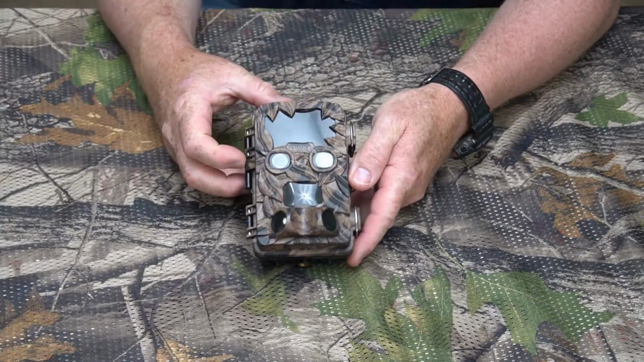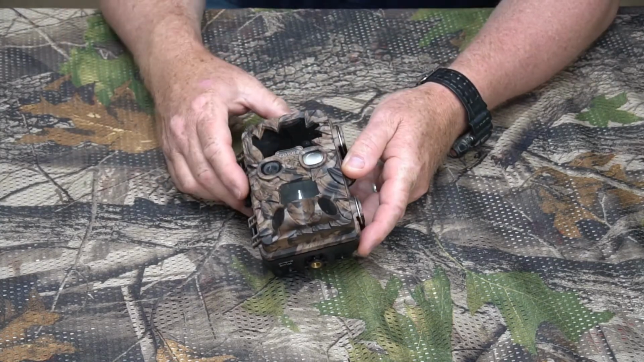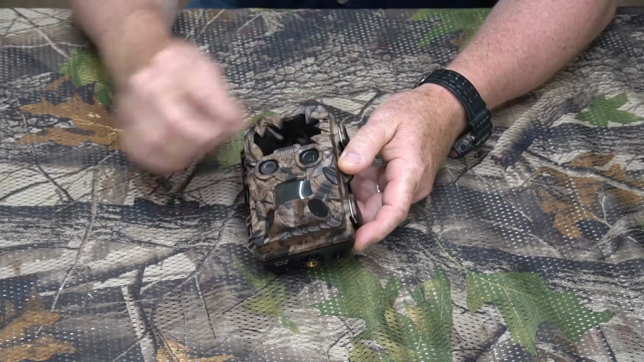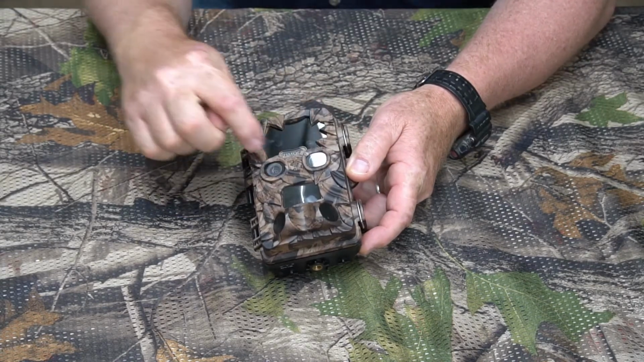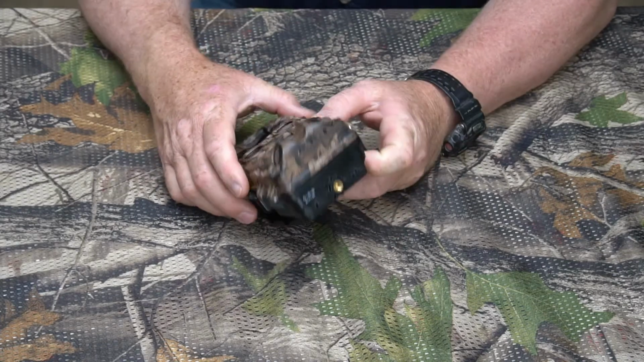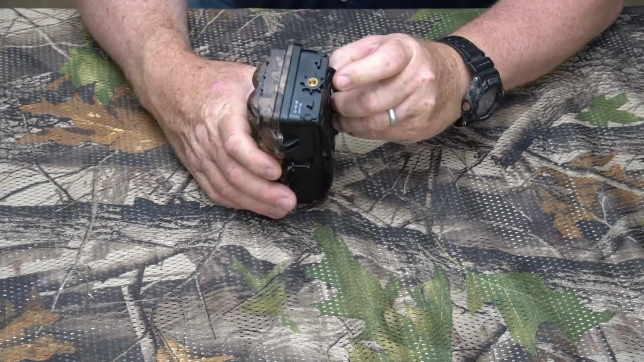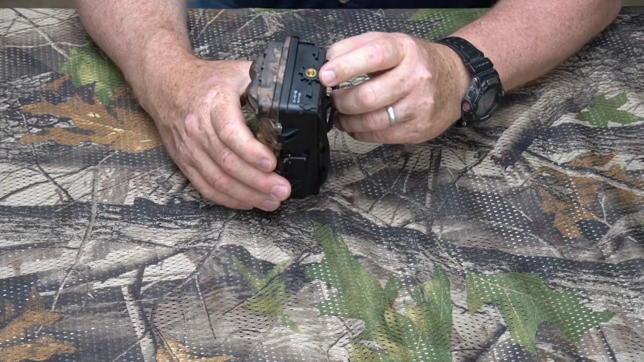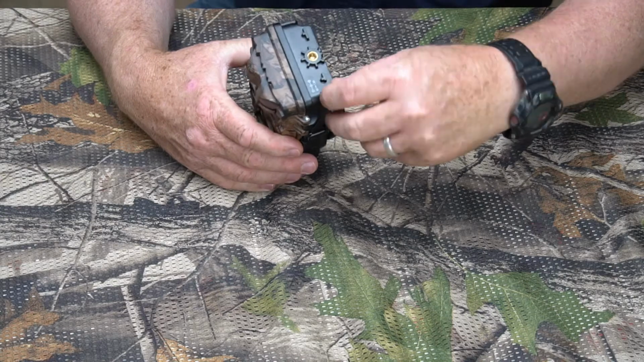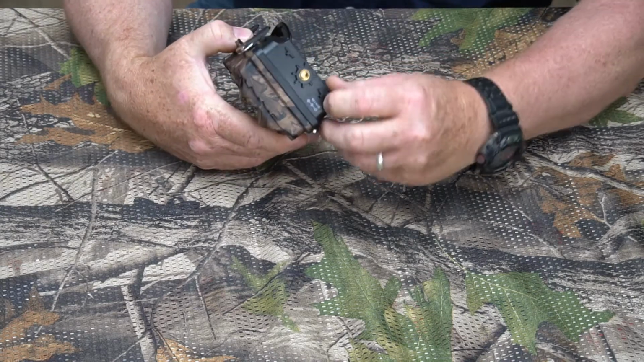Okay, so here's the little camera. It's pretty cool looking. It's got a cool design to it, real 3D-ish, kind of a wicked little window there for the LEDs and stuff like that. Looks pretty cool. It's pretty standard design. Got your tripod screw on the bottom, and a little external power port right here.